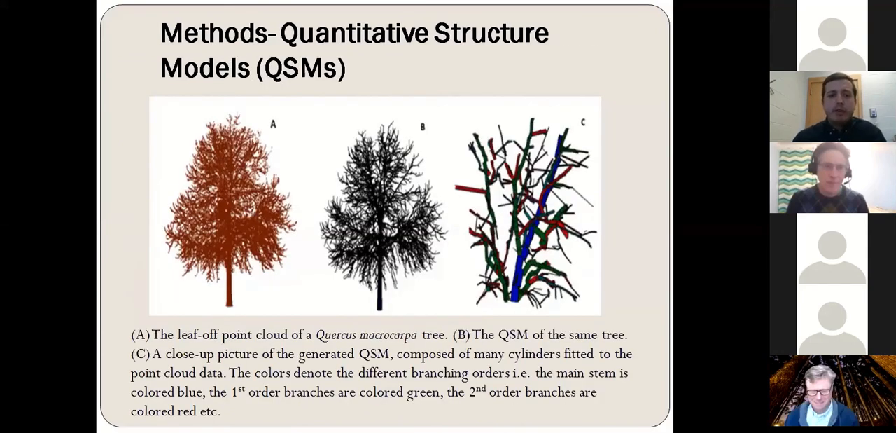In this figure, I want to show you how we go from a leaf-off point cloud to a quantitative structure model. So this is a tree from our study. In figure A, you see the leaf-off point cloud of a Quercus macrocarpa tree. Then figure B is the quantitative structure model of the same tree.